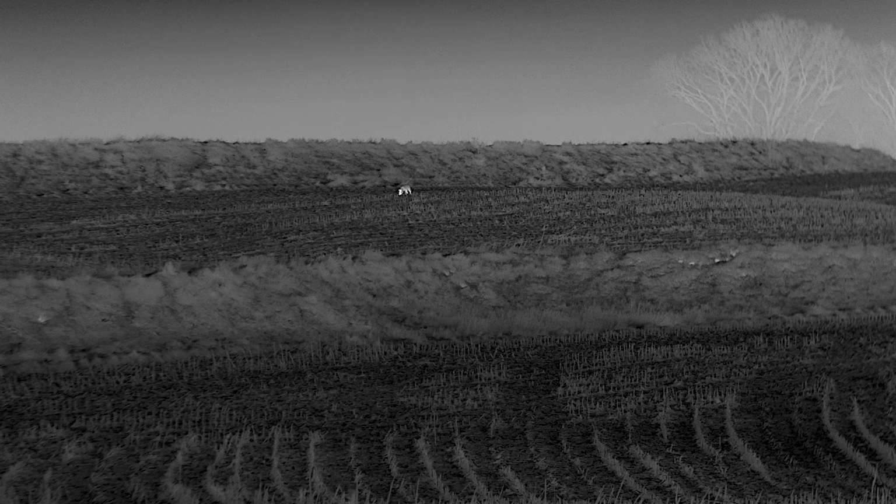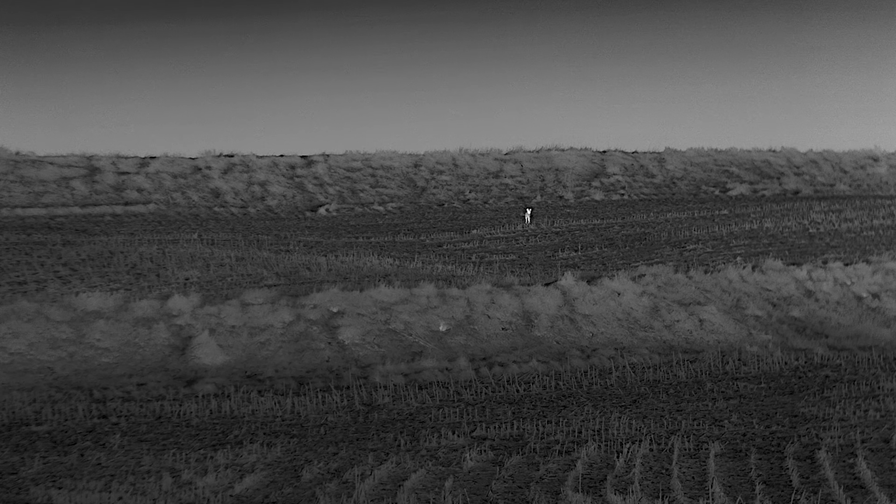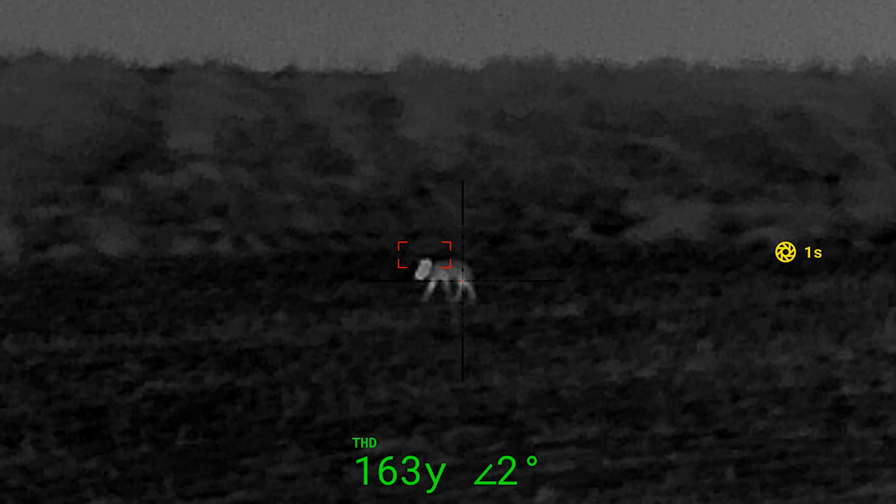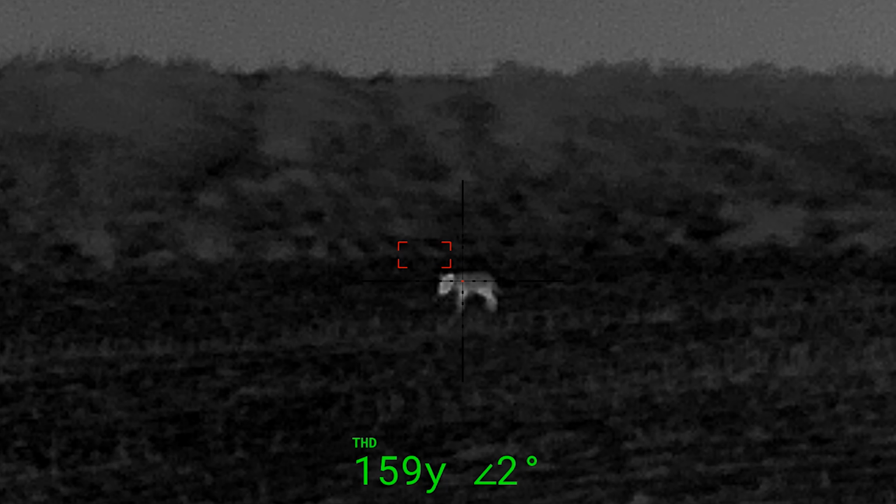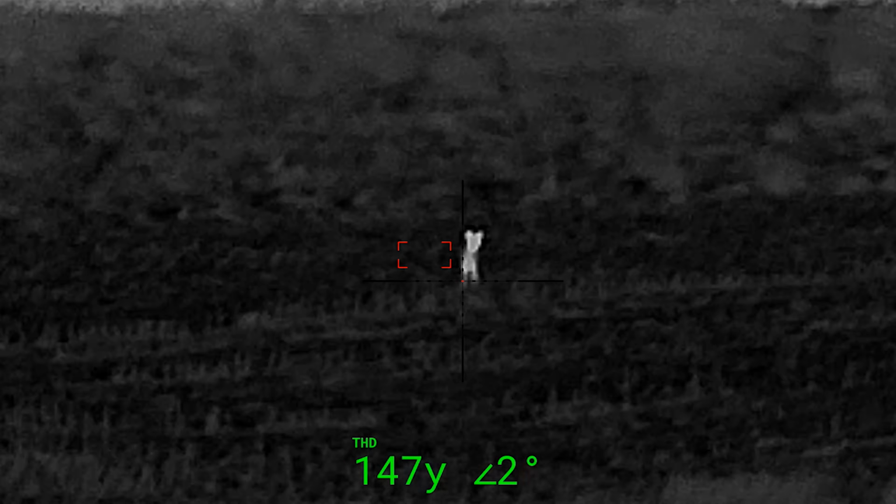And I think we were probably 6-7 minutes into that set, and I saw some ear tips coming over the hill, and one of them split off to the left, and it was coming in real nice, within range, but it was still coming. When I'm calling, I want to get some good footage, and I enjoy getting them as close as I can.